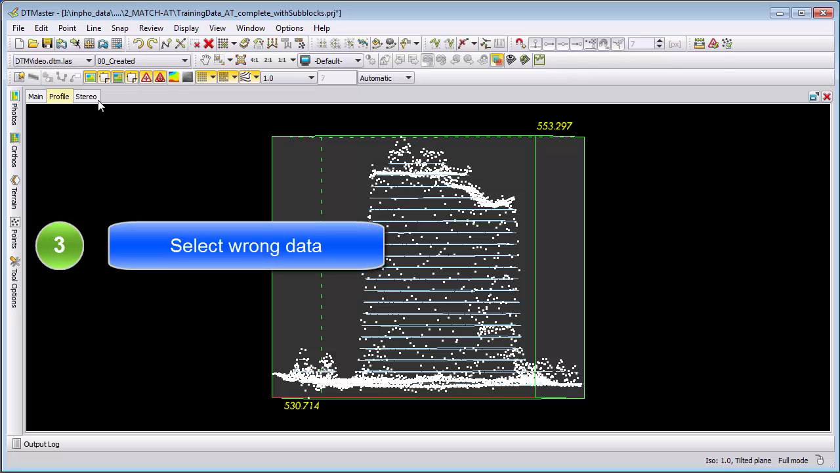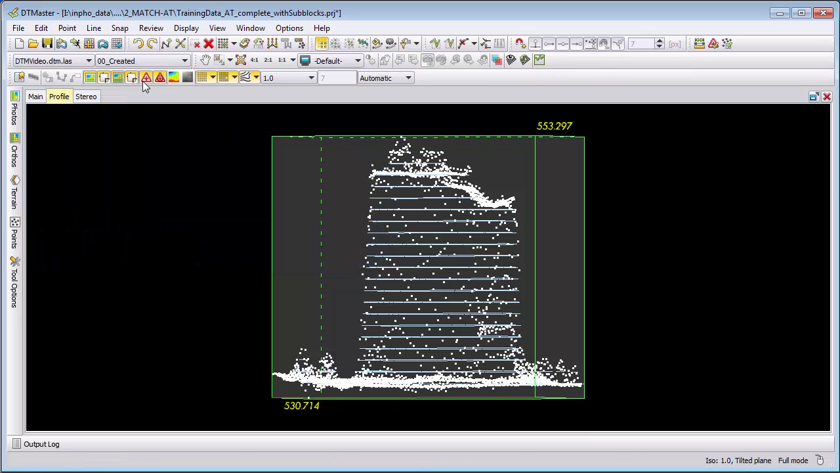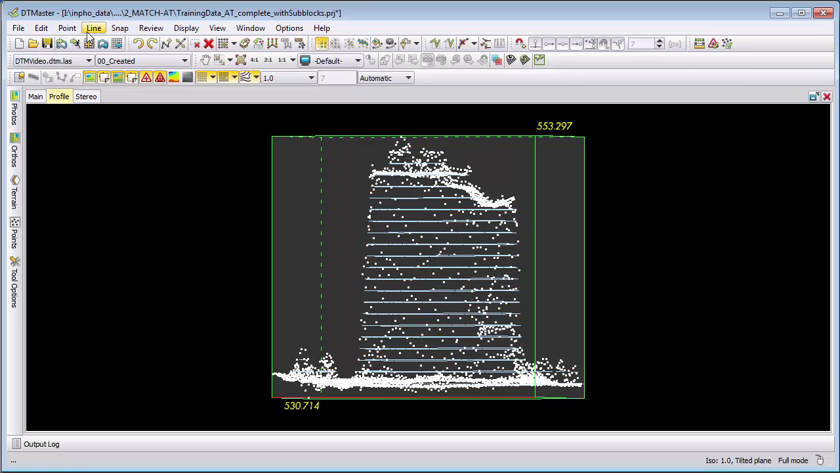So next step is selecting the wrong data, and we will use here the point selection tools. Mostly you will work with rectangular or with the fence selection. With rectangular, I just drag a box and everything in this box is selected. If you want to unselect the points, you can hit the escape on your keyboard.